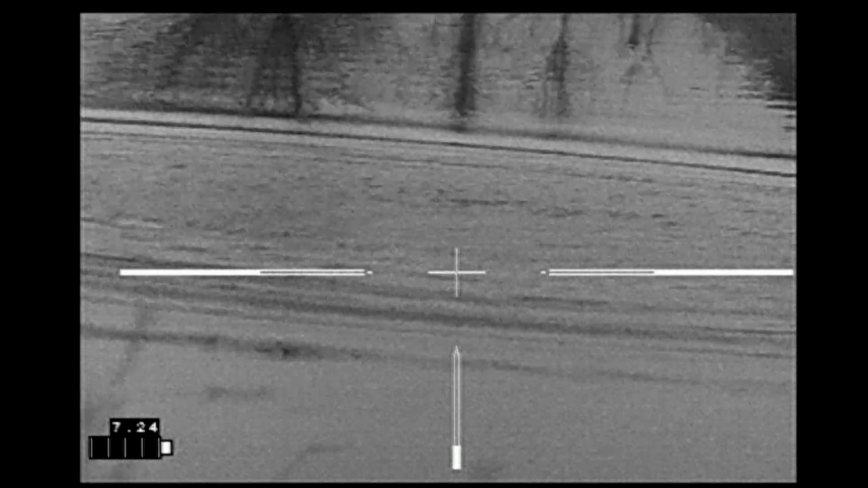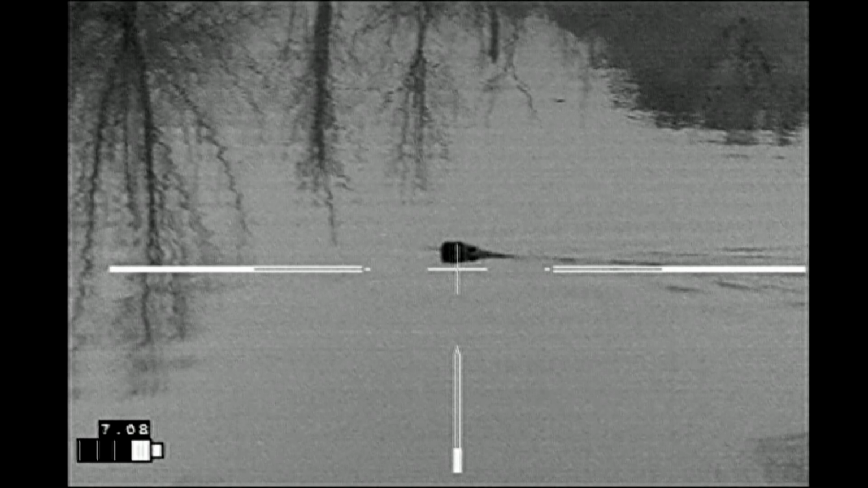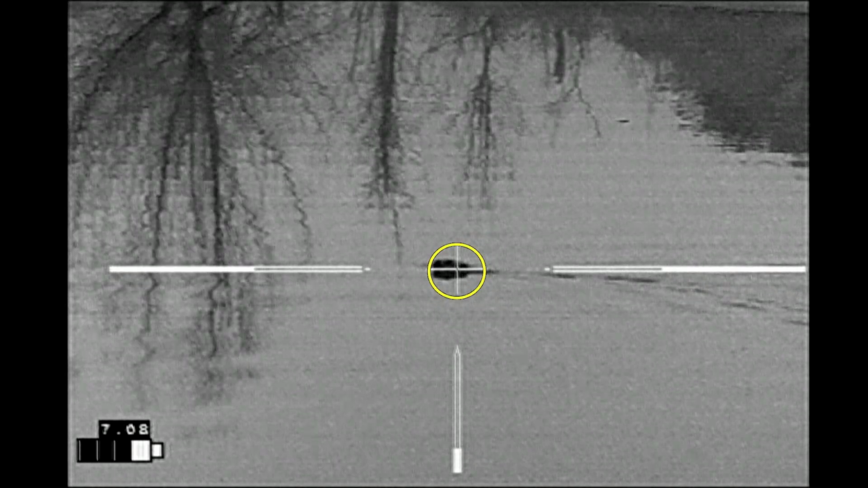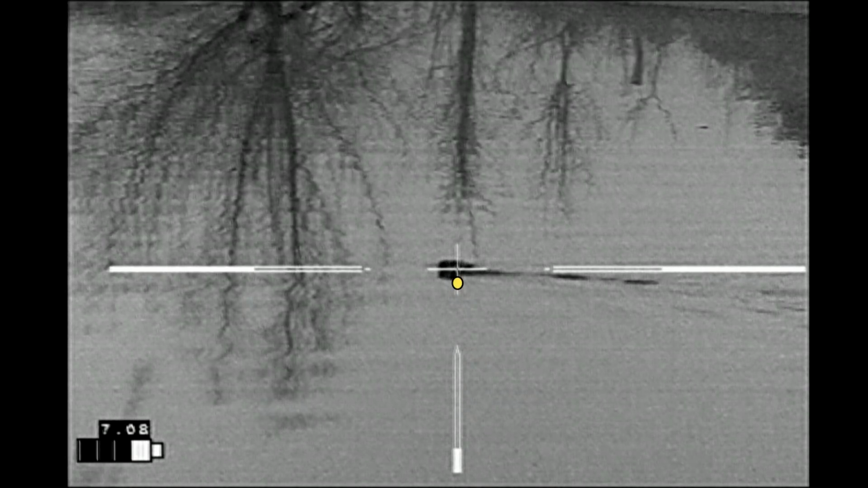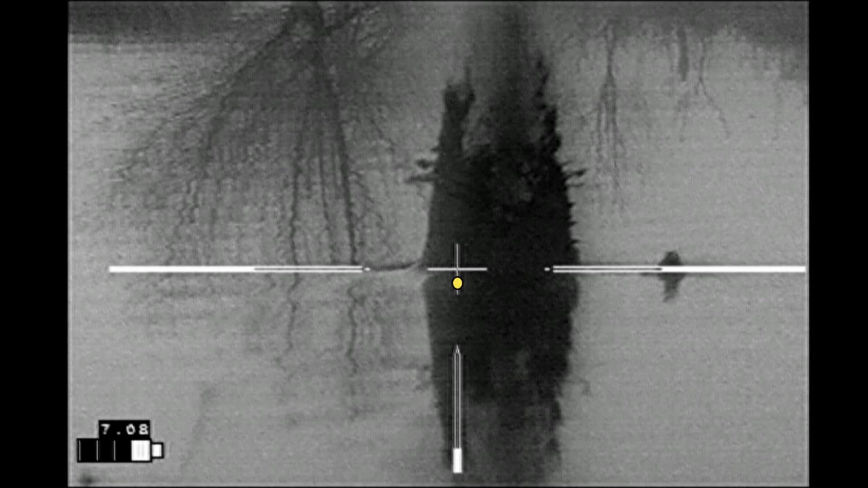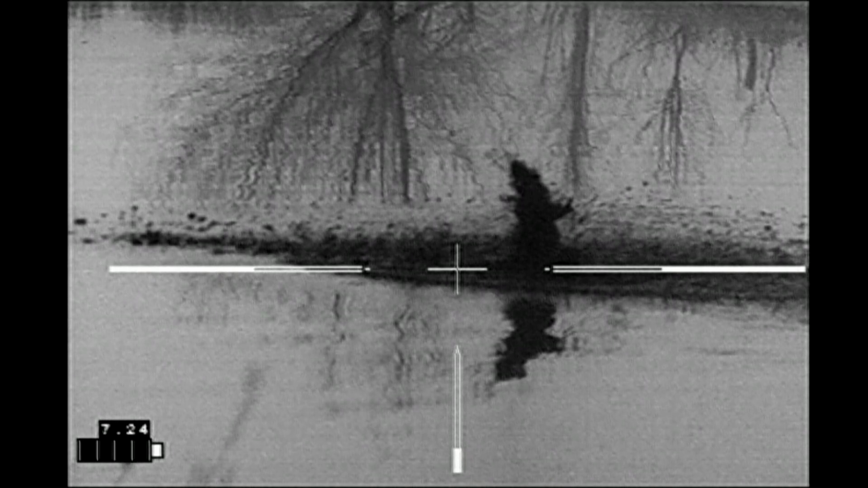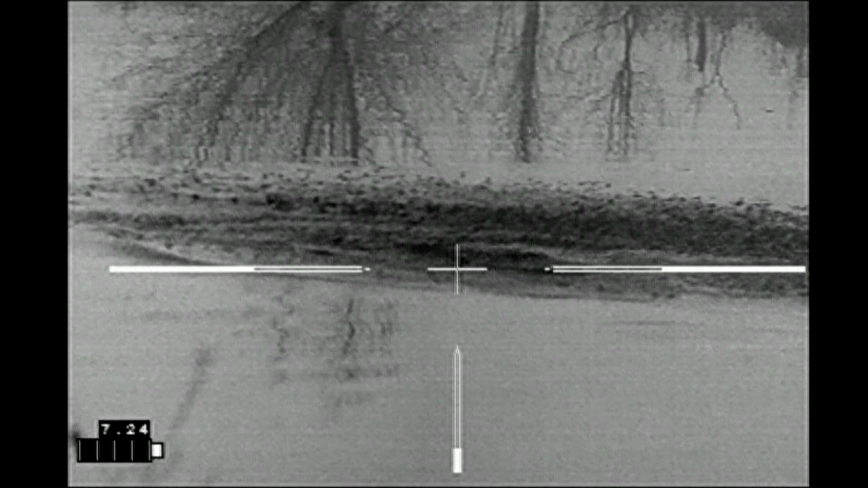So the reason that I'm explaining all this is what I do for every shot that I take. Here's the slow motion of it. Again, we've got the small reticle, so the beaver's close. It's outside of focal range, so it's more than about 30 yards away, probably about 35 to 40. The point of impact is going to be a bit low, and I'm guessing that beaver got away.